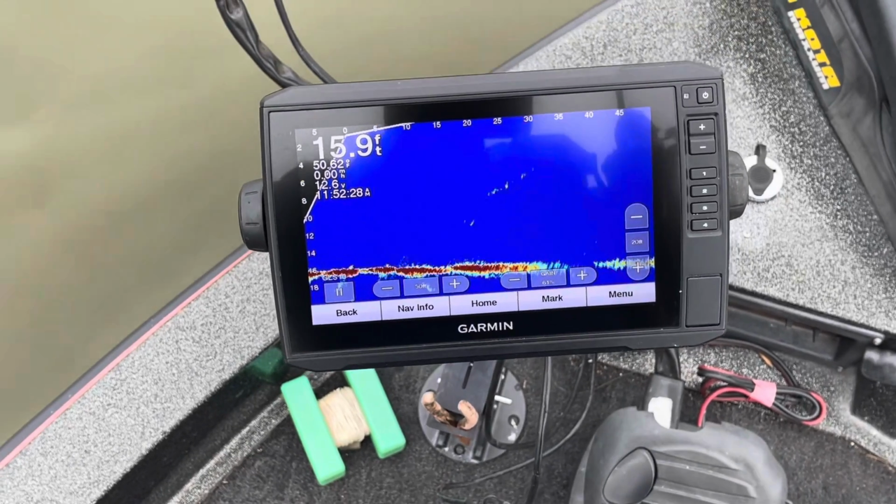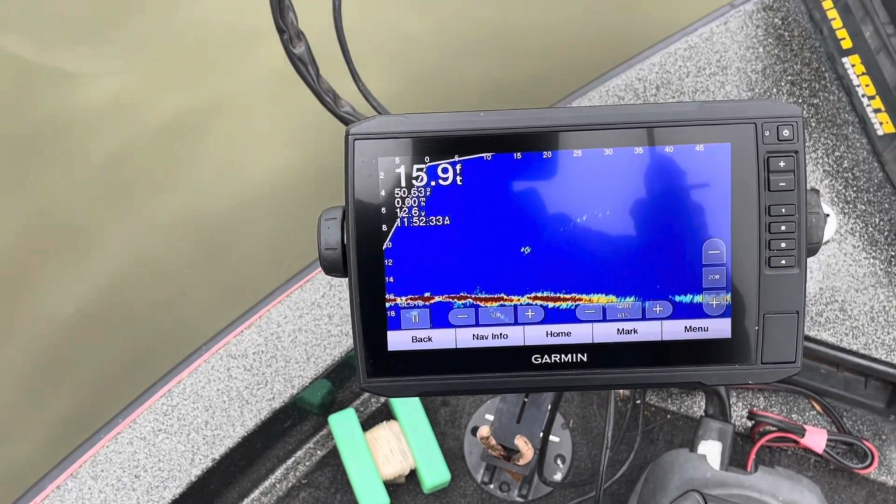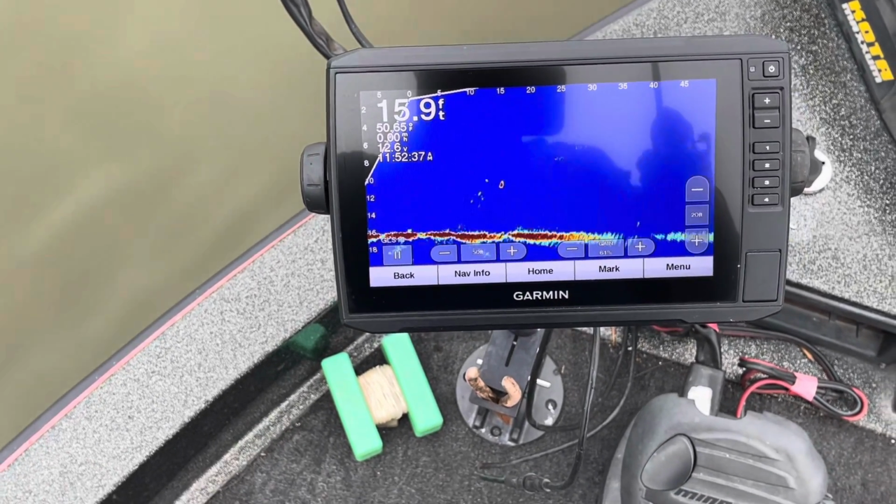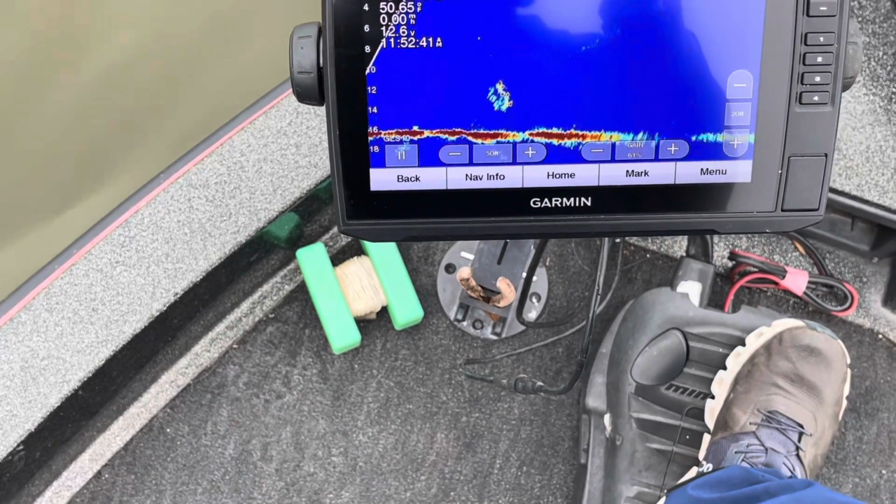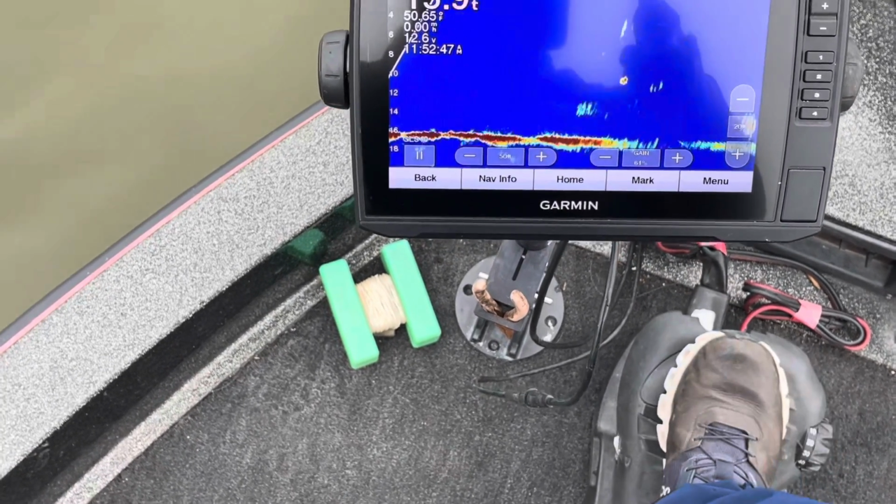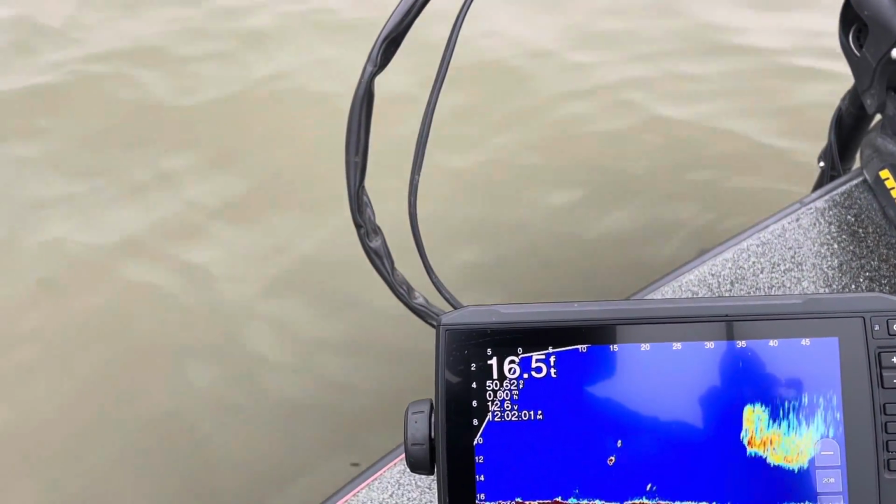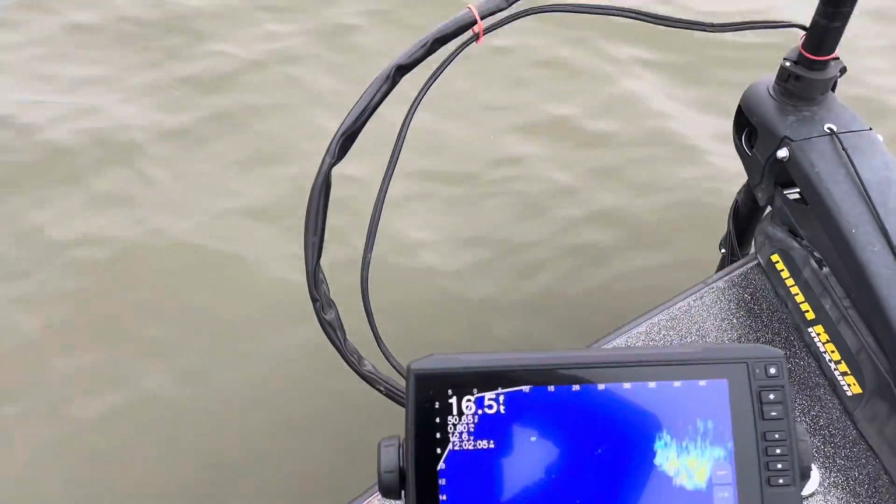Here he comes to it. Oh, he just don't want to eat it though. Man. There he goes swimming off. Oh, I got his butt too.